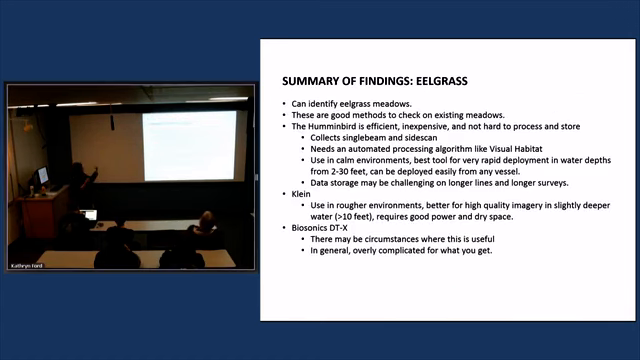So for eelgrass, we've identified them. We're very happy with the methods we have to check on existing meadows. What would be really difficult for us to do would be find new ones, because it's inefficient enough that to try to side scan an entire bay would take us forever. So we really need to work in concert with those aerial mapping programs.